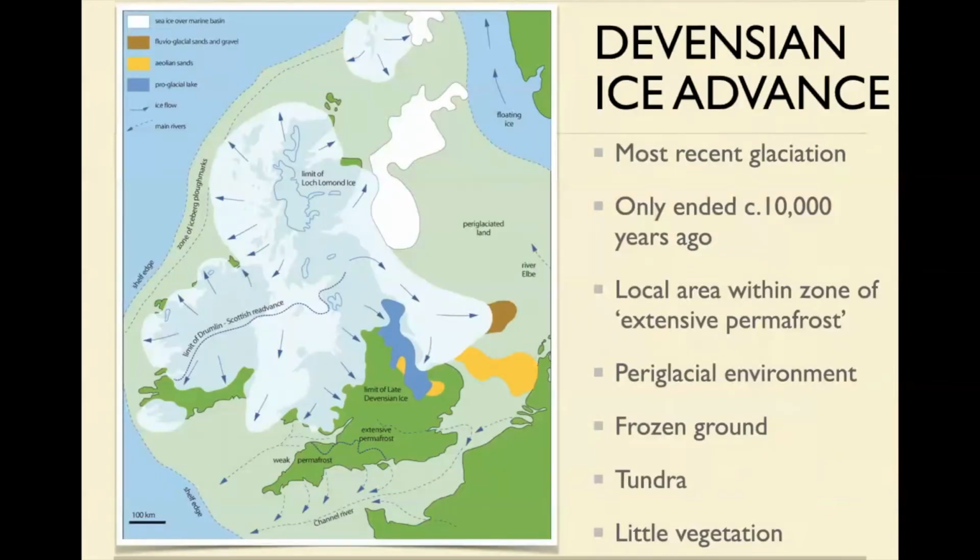That's the maximum. The most recent was the Devensian Ice Age, and this only ended about 10,000 years ago. Now, you might think that's a long time ago, but geologically speaking, that's yesterday. It is very soon. During the Devensian, there was an ice cap basically on Scotland and much of Ireland and Wales and all of this sort of area.